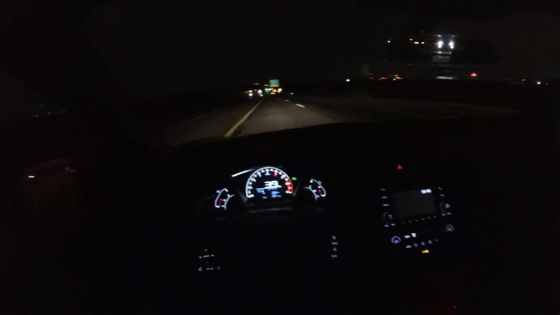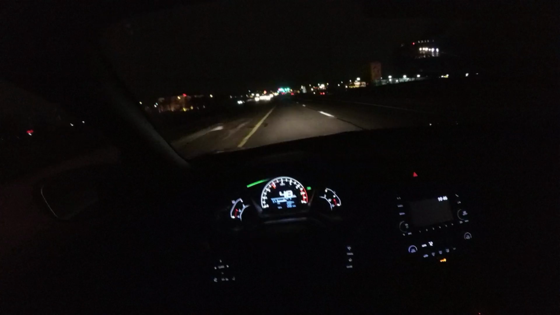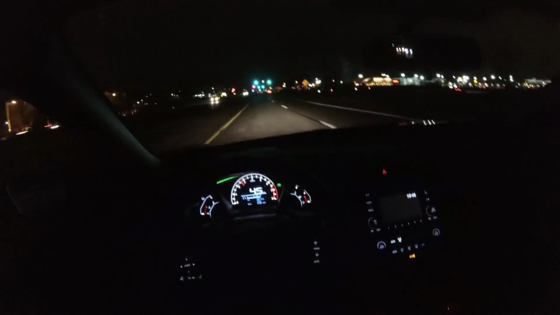So anyway, that's how I feel about the manual transmission. I had really high hopes for it. I thought it was going to be great, but it just isn't. The engine's pretty good. It's got plenty of power, 180 horsepower, 170-ish pound-feet of torque. It's a little bit more than that, I think.